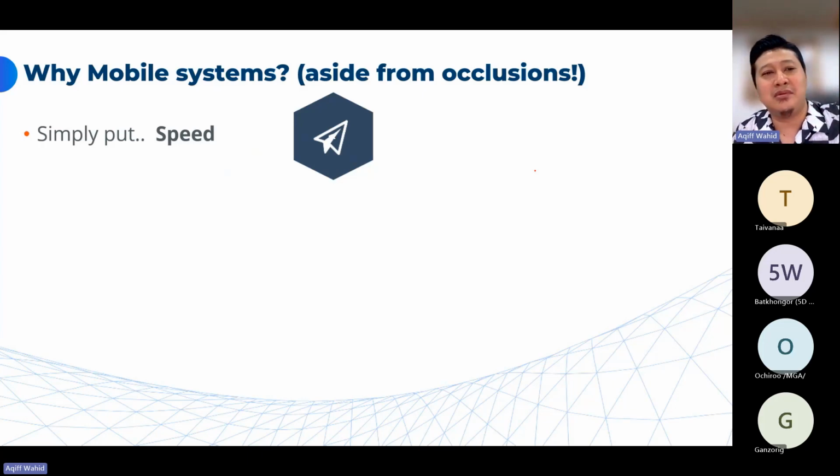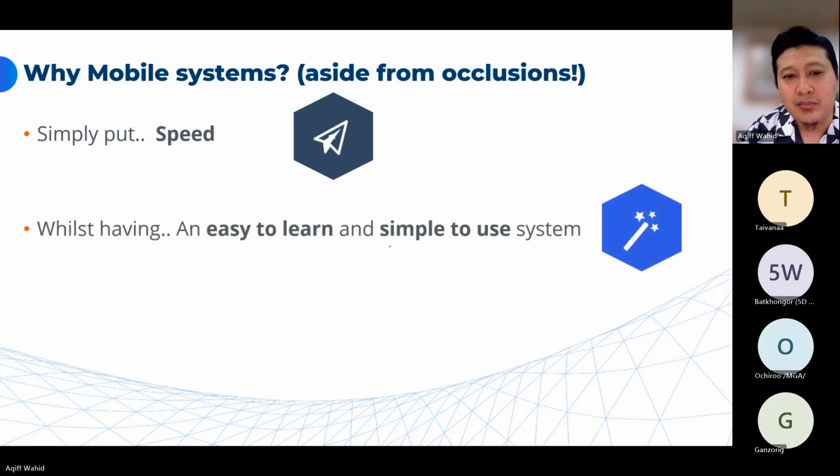So you need to go to the country, maybe it will take you 1 day. And then you scan, maybe it will take you, if you are using terrestrial, I don't know, maybe 3-4 days. And then after that you come back. So it will take you 1 week. But if you are using a mobile system to calculate the volume of a stockpile, for example, from a mining site, instead of 1 week, it will take you only 2-3 days. So simply put, you need to be able to finish a job faster.